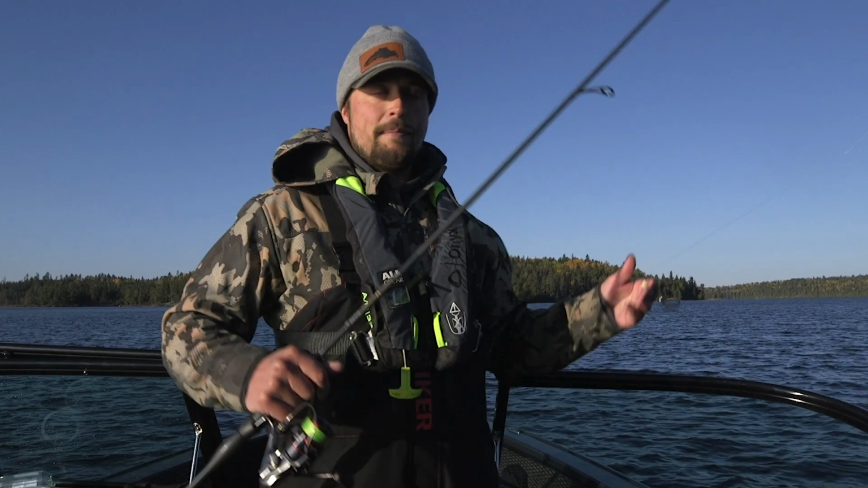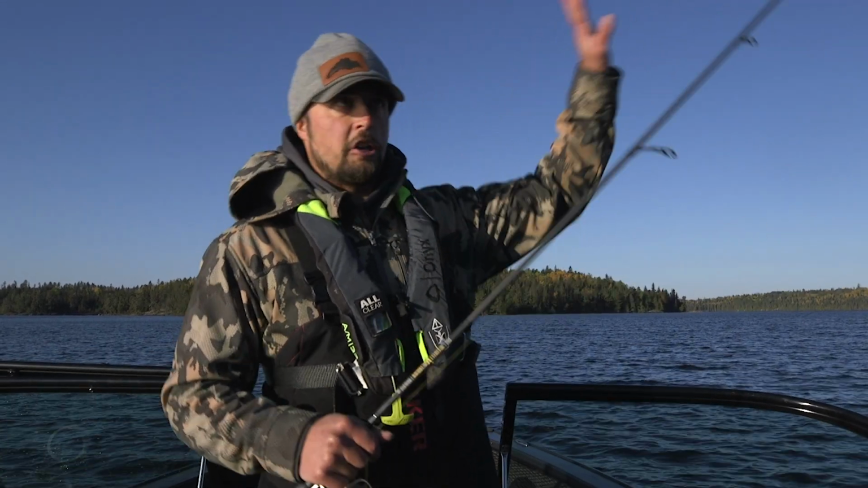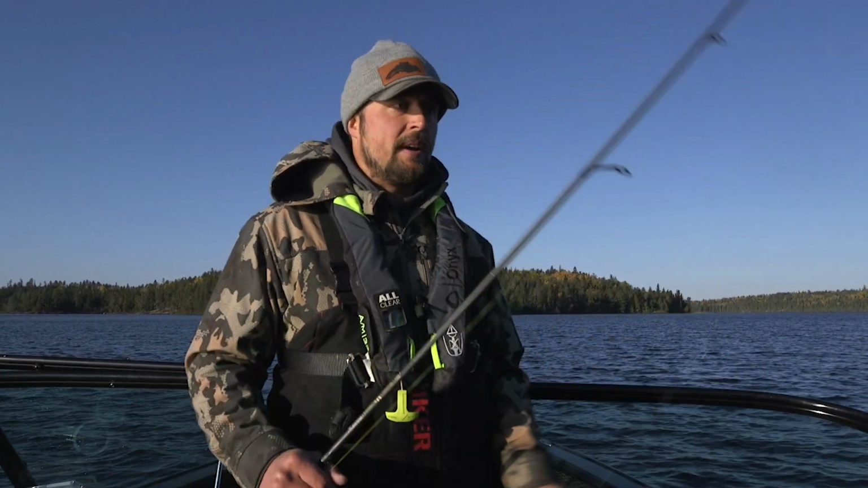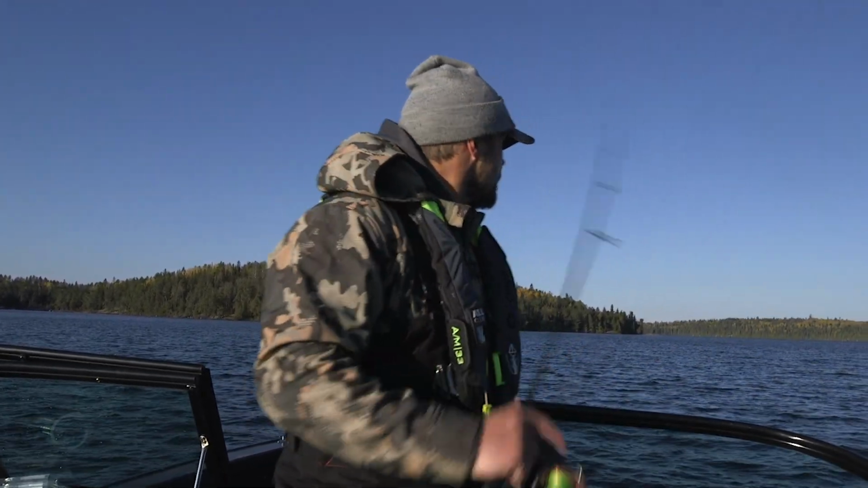Hopefully as the day progresses, these fish are going to get active. I presume there's going to be a lot of negative fish because clear water, clear skies don't really help you. But hopefully we can get some clouds moving in, maybe some wind picking up, and it'll make these fish a little bit more active. But let's get this bait in the water, and hopefully we can see a few more fish like that.